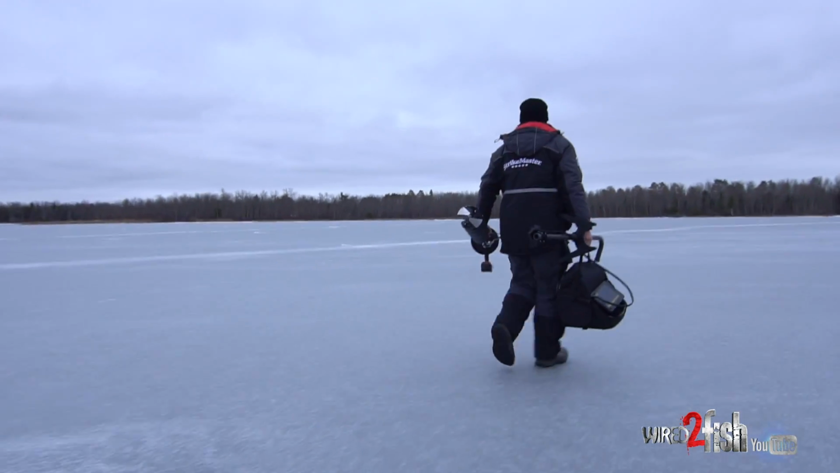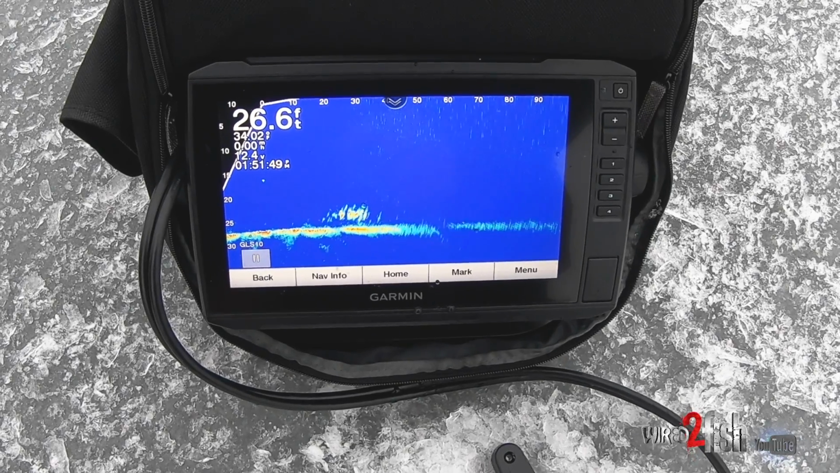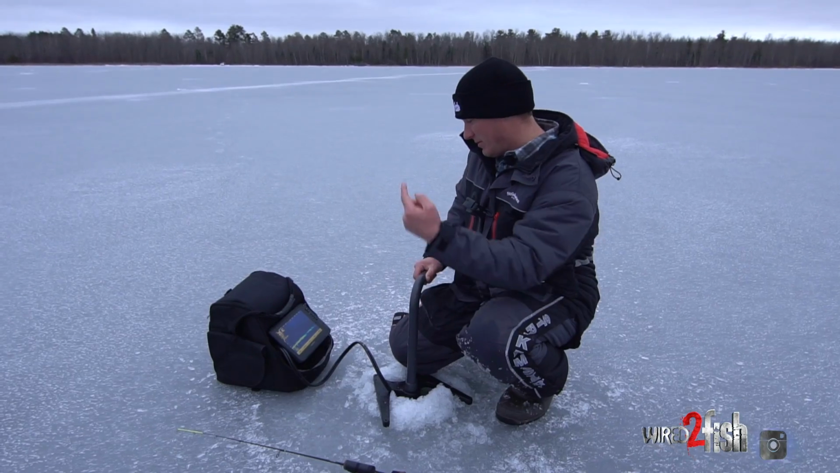Because that's fishing. You're hunting fish, you're fishing. And the less holes I can drill, the happier I'm gonna be at the end of the day. But we have to go that way.